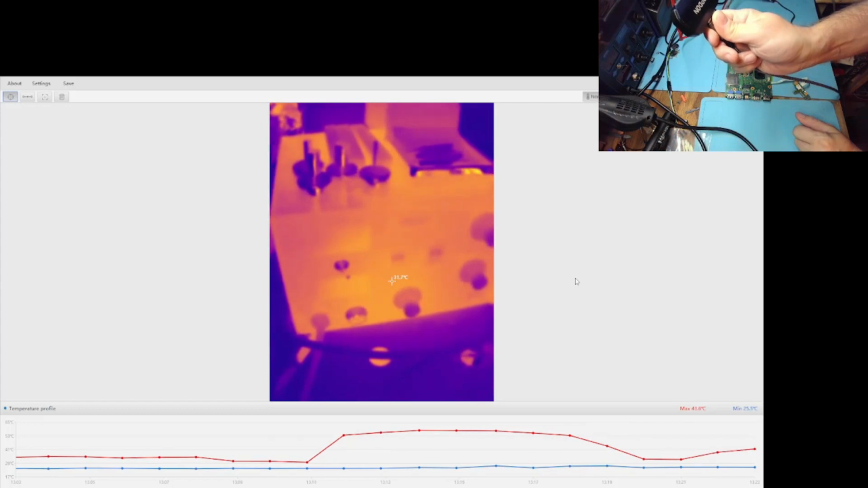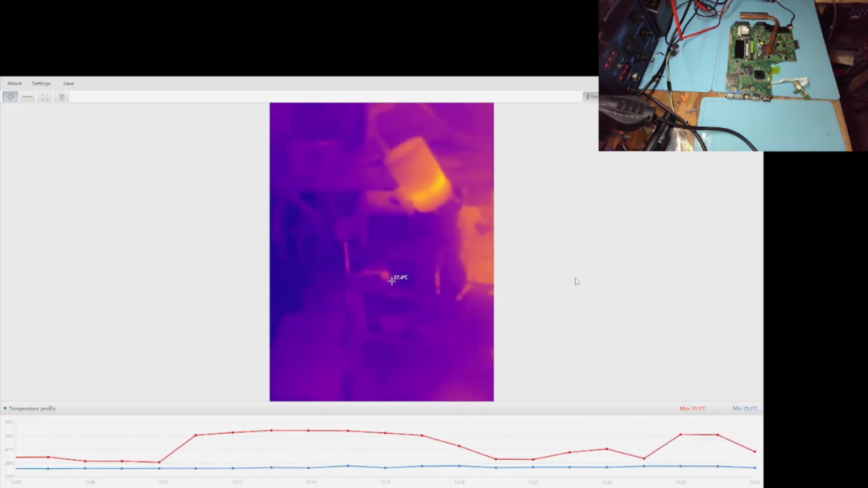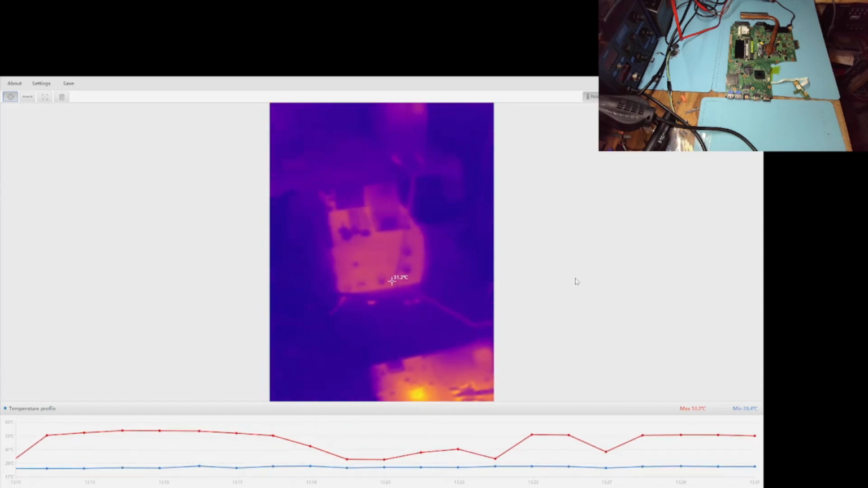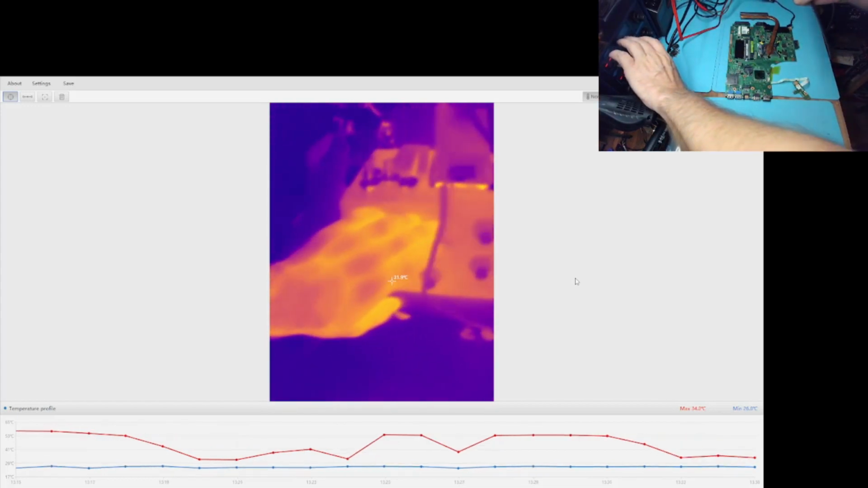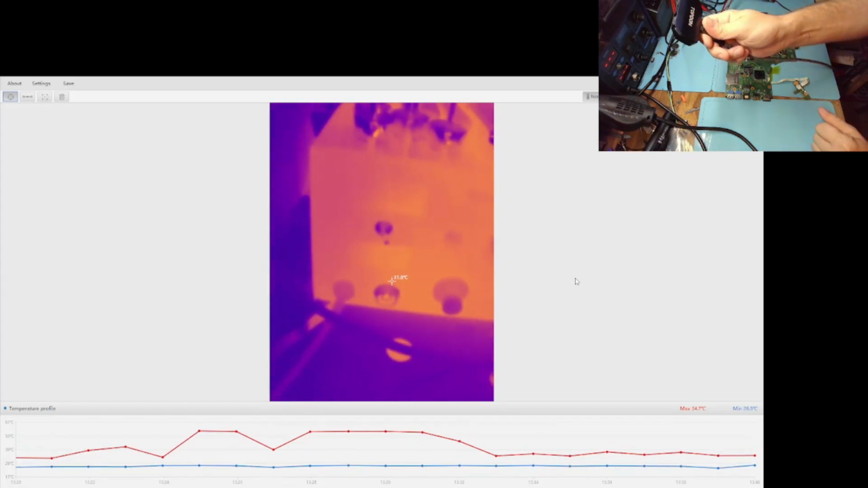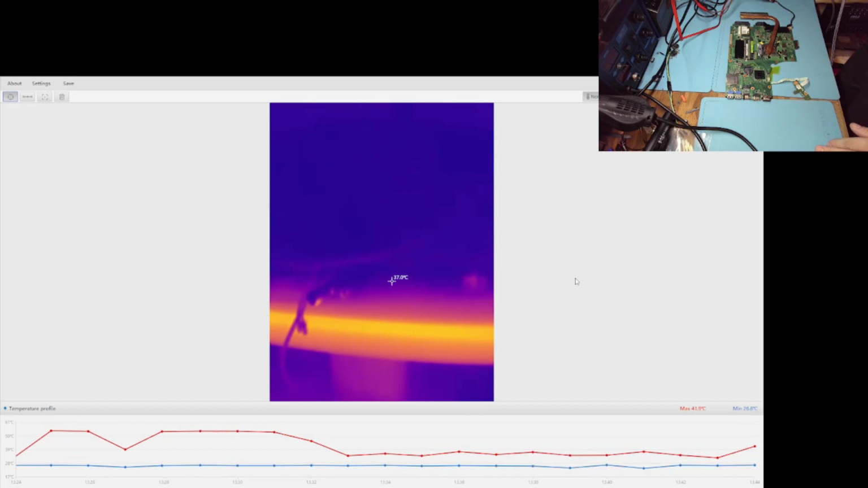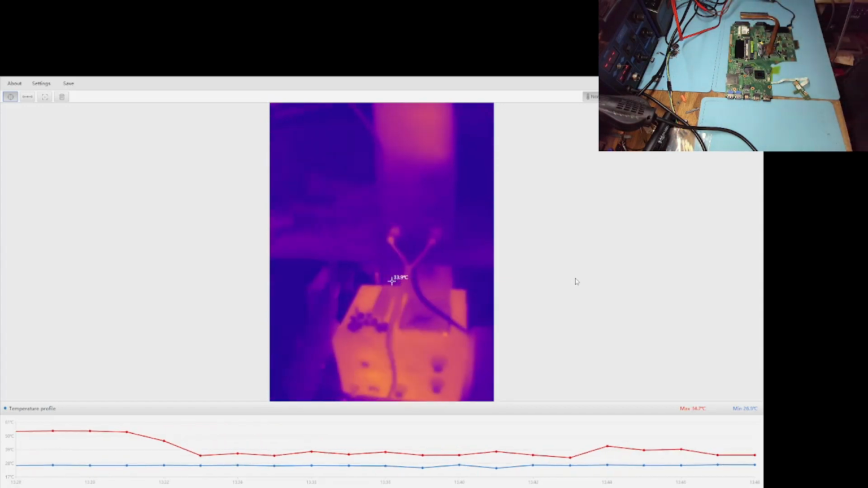This is a hot air station. As you can see, compared to other items on the desk, it's warm, right? Since this is plastic, through some forms of plastic you can actually see through, and some, even the plastic bag will cover it.